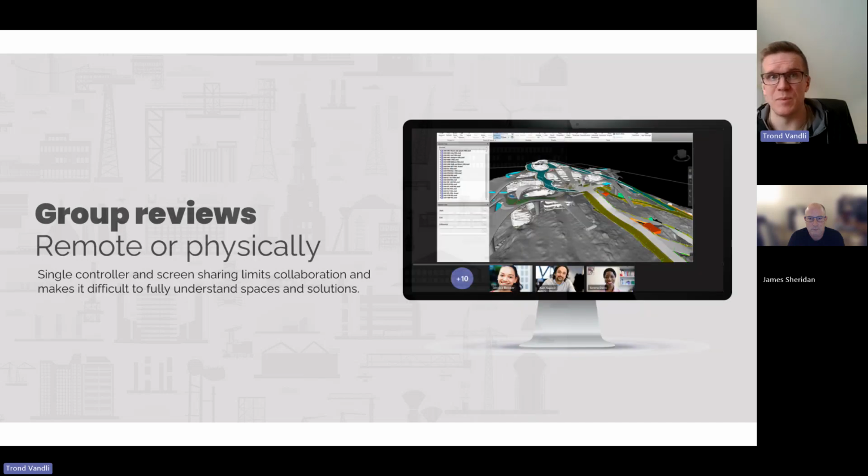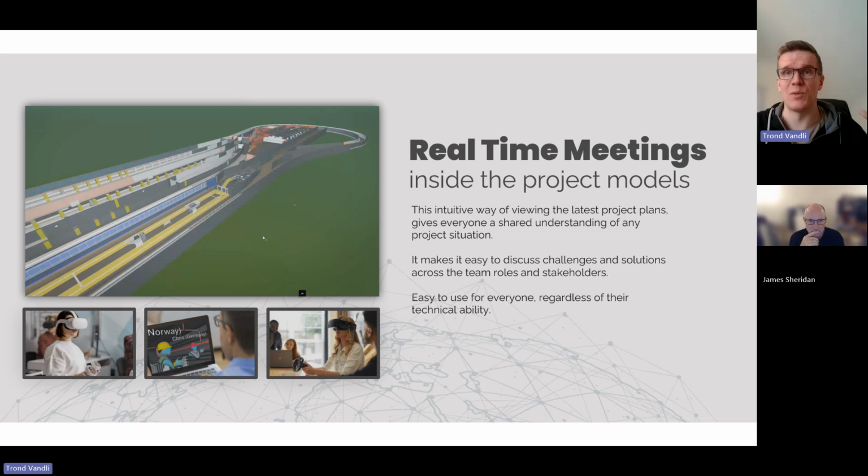So the only real option is to do group reviews, but you do them either in a big meeting space or on Teams, and you basically have one person controlling the view for everyone else. That's a decent approach if you're a construction engineer, but outside those who do construction planning on a daily basis, it's very hard to get an understanding of a construction project this way. So what Vrex does is pick the best of both worlds: